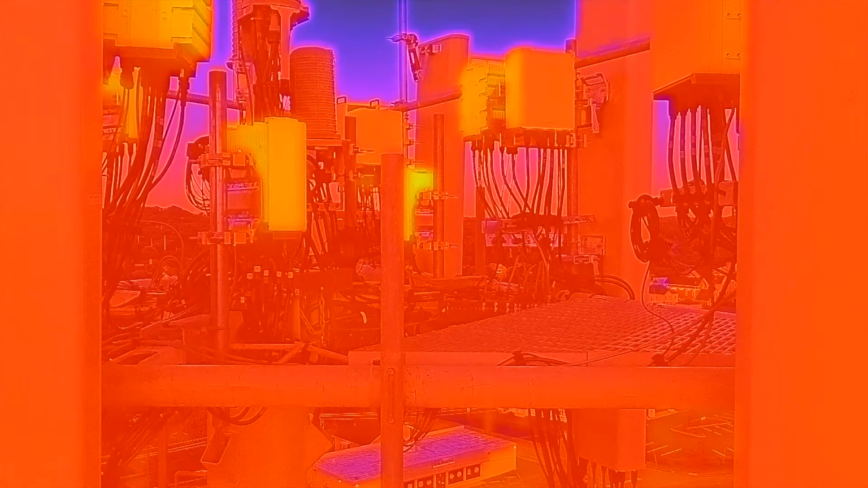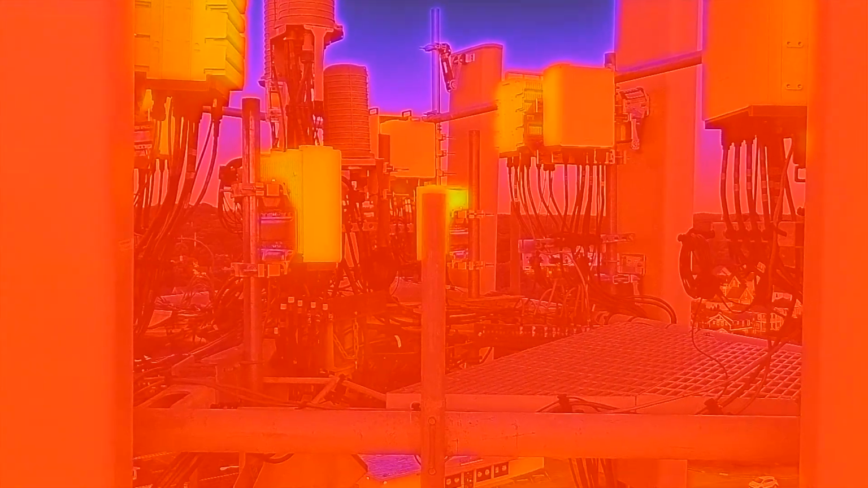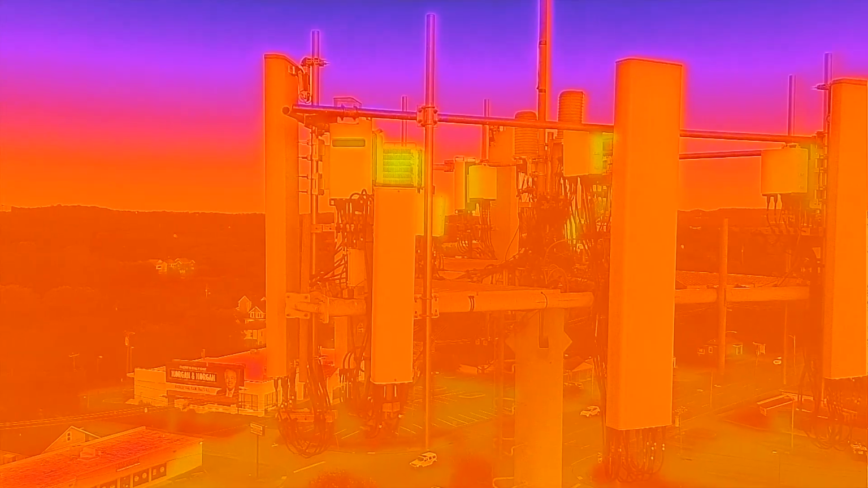Ambient temperature on that. It's like a hot spot back in there. Oh my gosh. 120 degrees on that hot spot. Pull back out of here a little bit. A little too hazardous up in that. Get a real nice overall scan all the way down this.